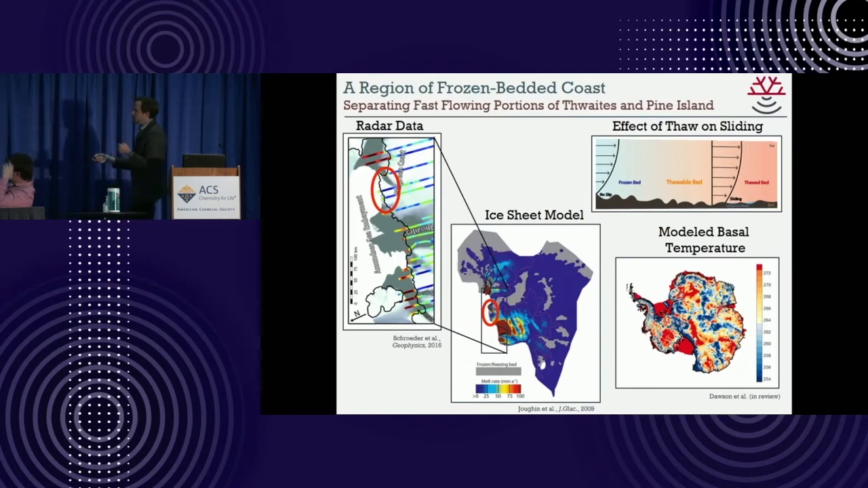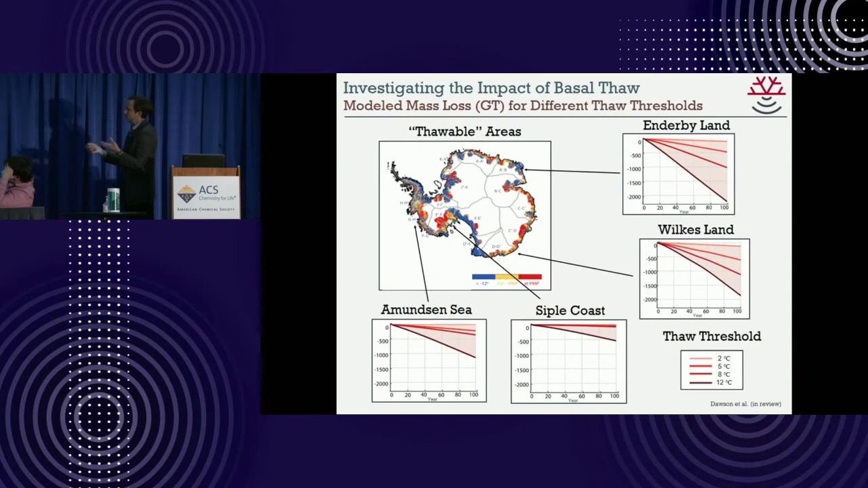And so she went through and simulated how the ice sheet would evolve as you thawed different thresholds, different temperatures, different regions. And one of the things that came out that was rather amazing is the Thwaites region over here that we were talking about actually isn't that sensitive to thaw. And that makes sense. It's already thawed. That's why it's changing so quickly.